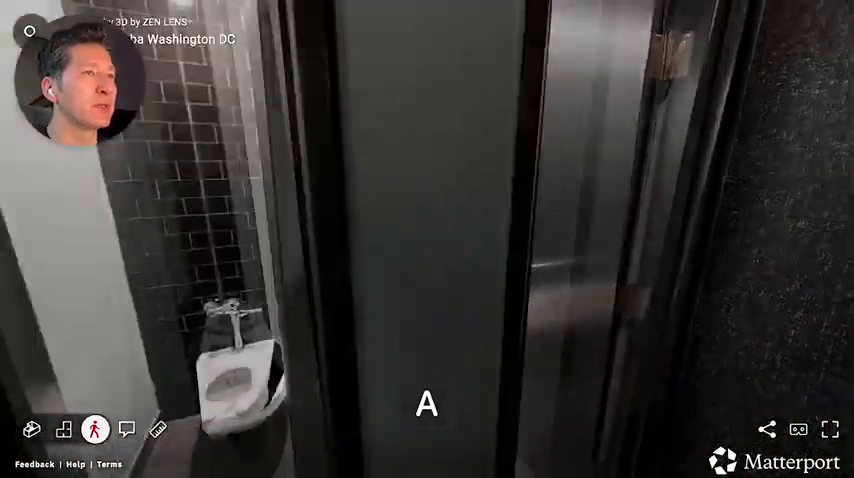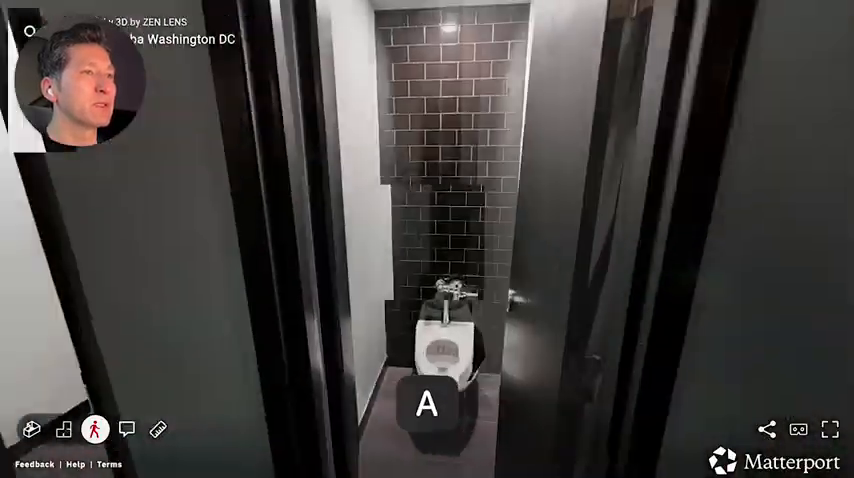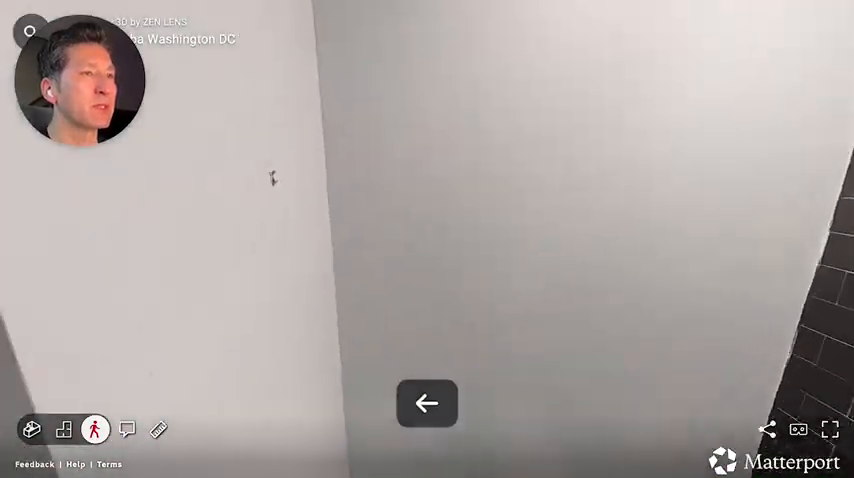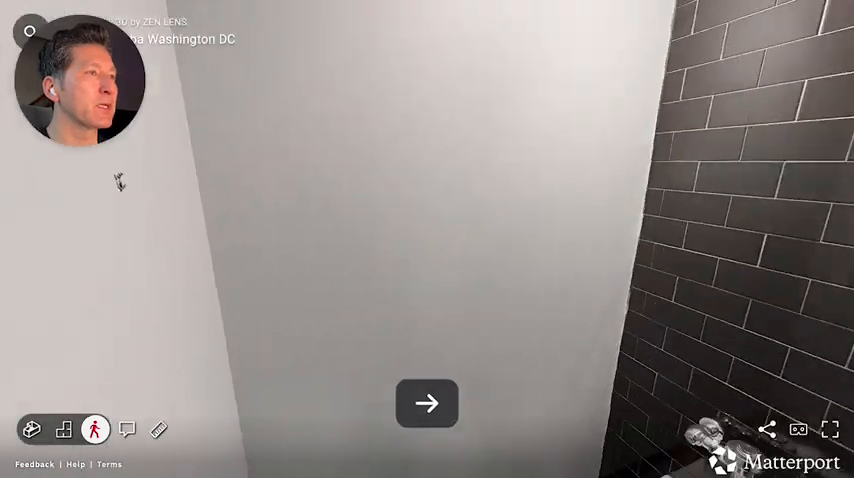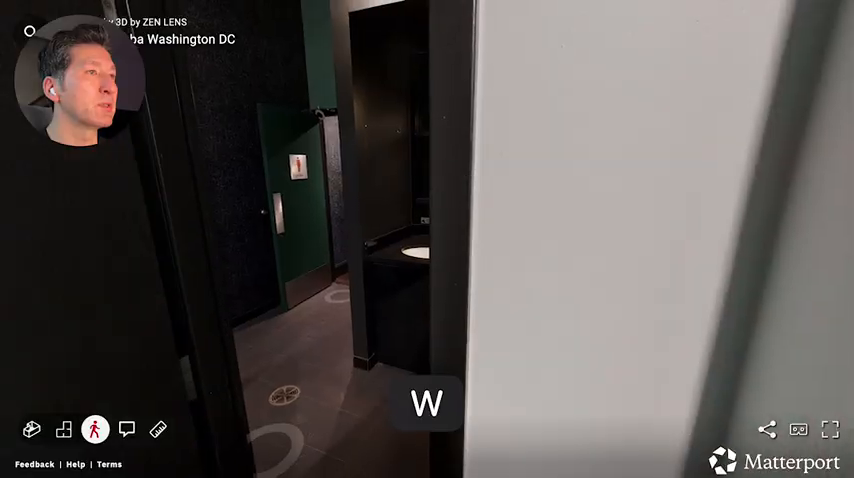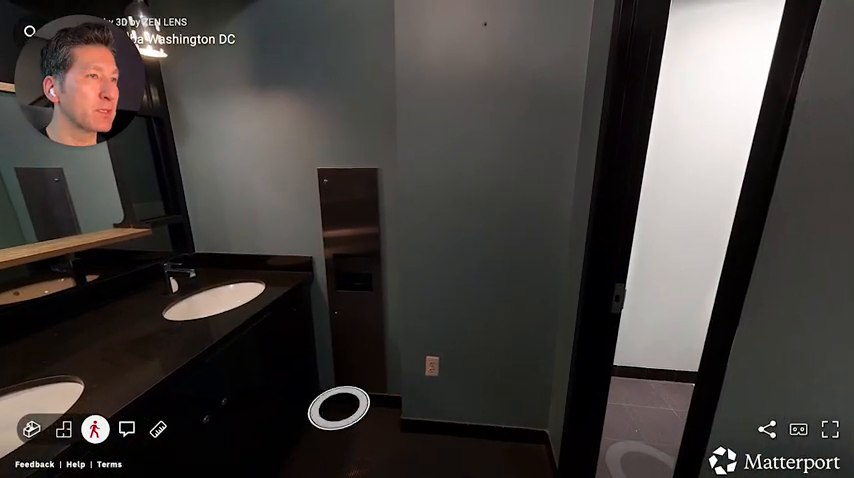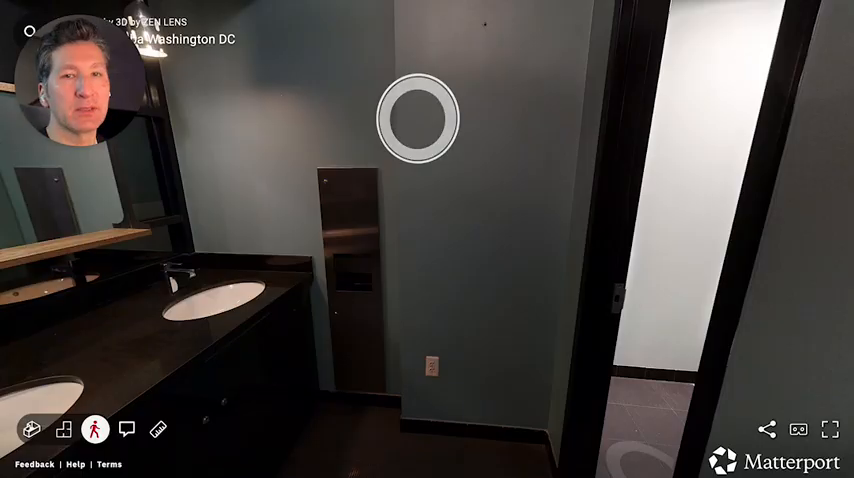Usually I don't go in the bathroom, so just shoot right in front. That's kind of enough, unless it's a handicap bathroom, then I'll pop in so I can capture more of that space. But yeah, try to avoid the mirrors. I usually do capture a scan point here just so we get all that detail.